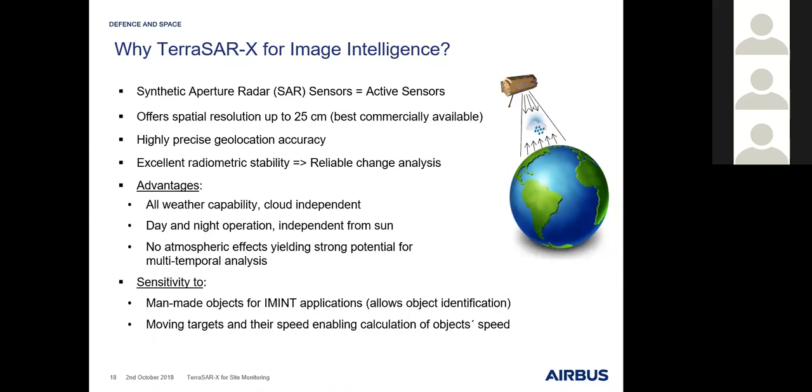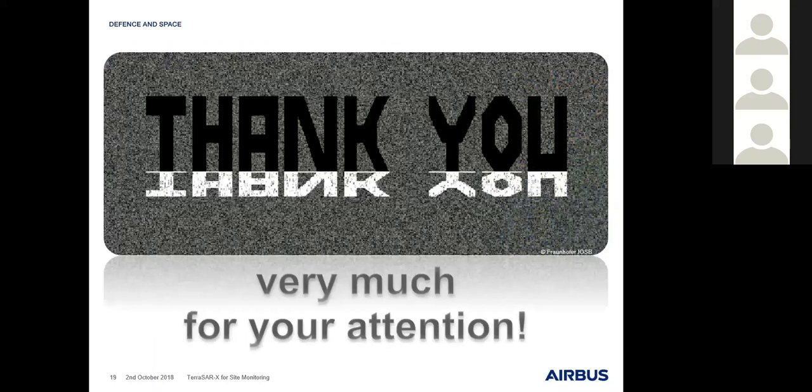Another side effect is that you are able to detect moving objects if you use SAR data. That was it for the moment from my side, and now I would like to hand over to my colleague